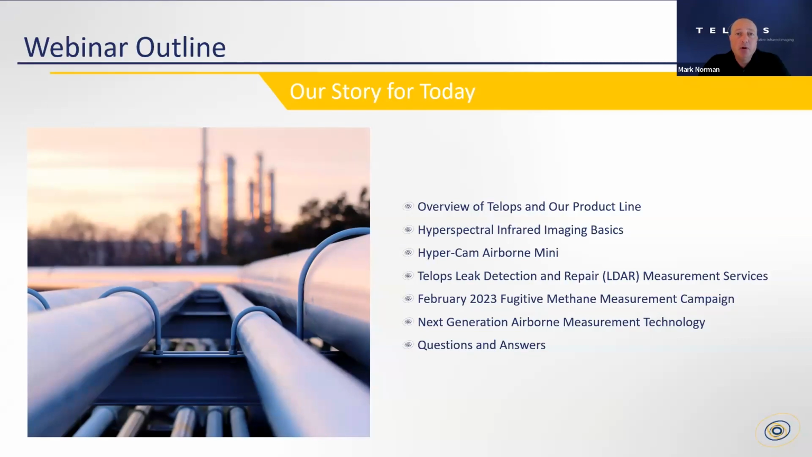Further on, I'm going to go into the HyperCam Airborne Mini. Now, this is the device that we use for these airborne measurements, and I'll go into some of the details of how it operates and some of the considerations that we must make when it comes to setting up a system for your airborne measurements.